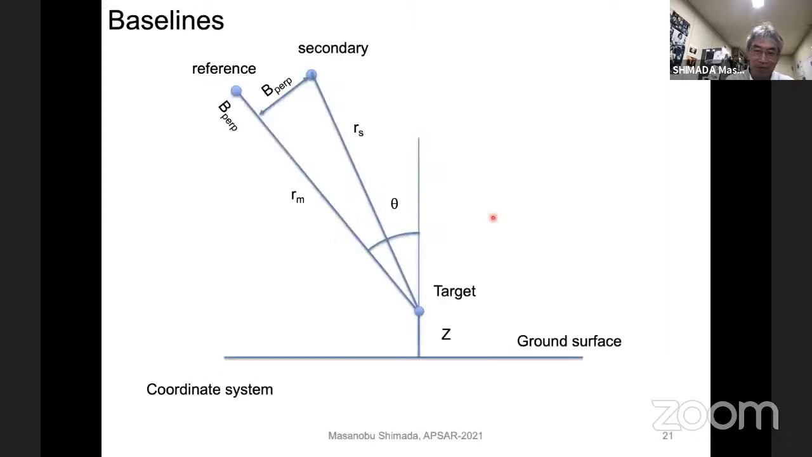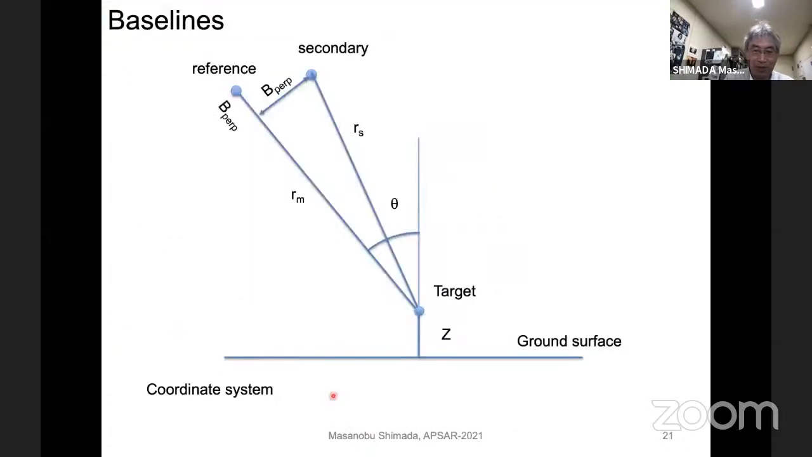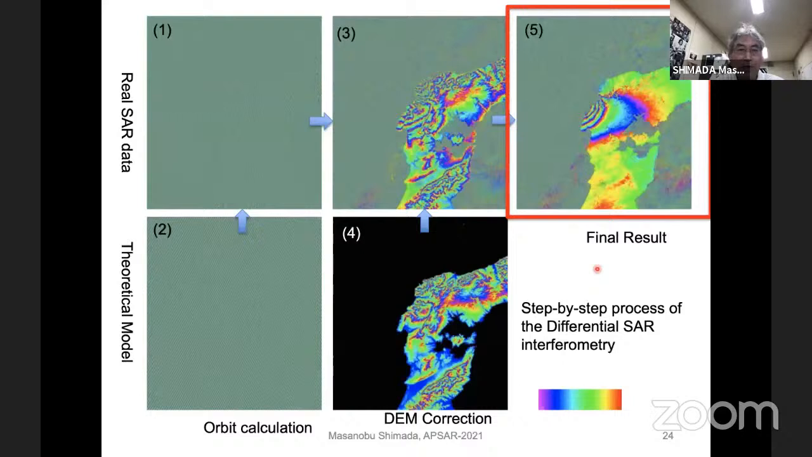Well, finally we can generate a very simple equation like here. I will skip the details. And again, this is the master image, reference image, secondary image, and this is a real fringe of the data. The theoretical model is backed up, and this one is differentiated. Then we finally obtain the final result, like here.